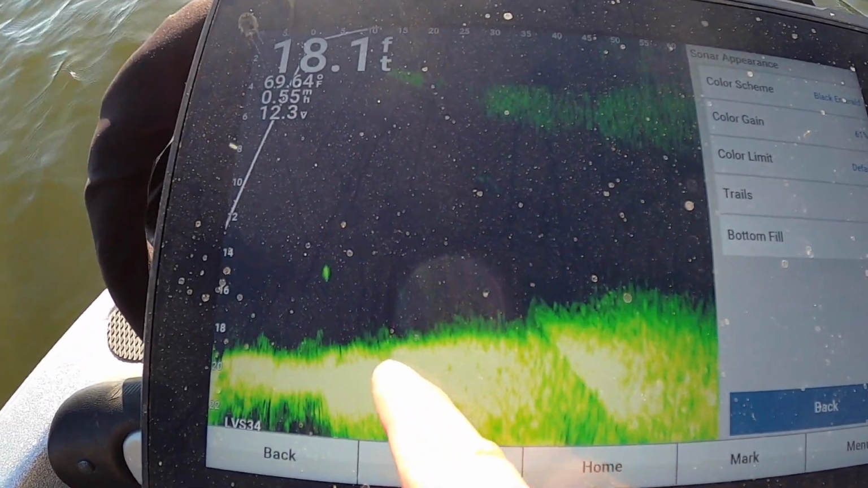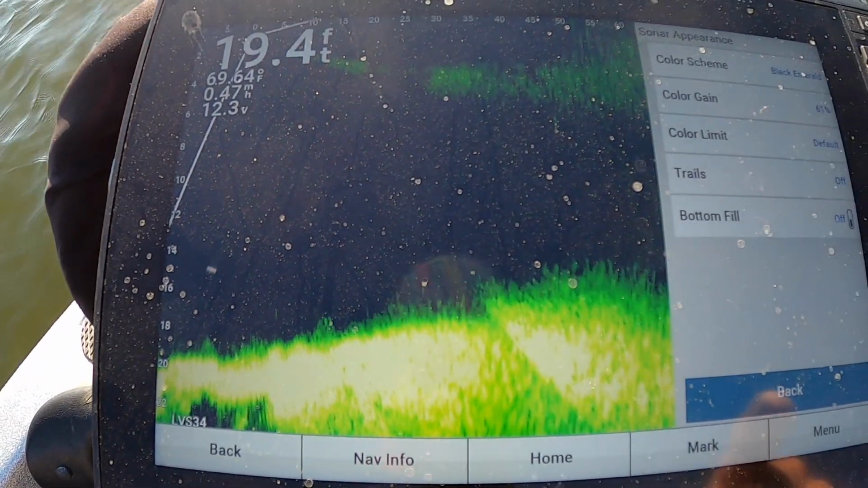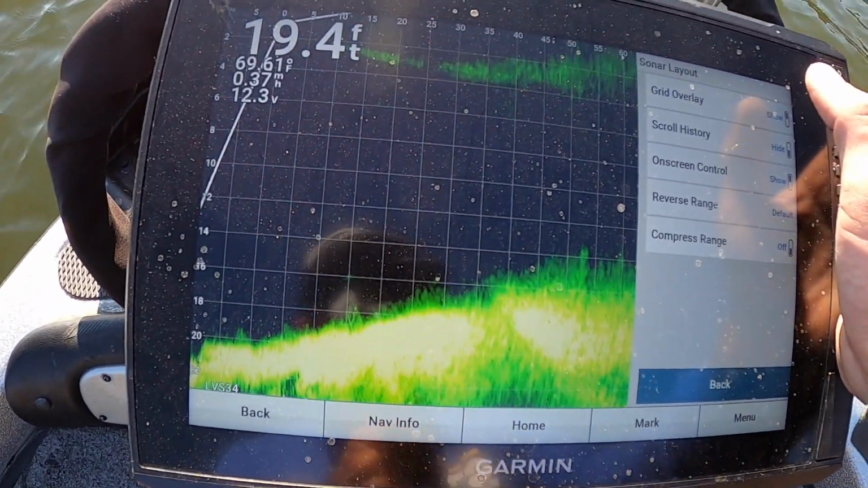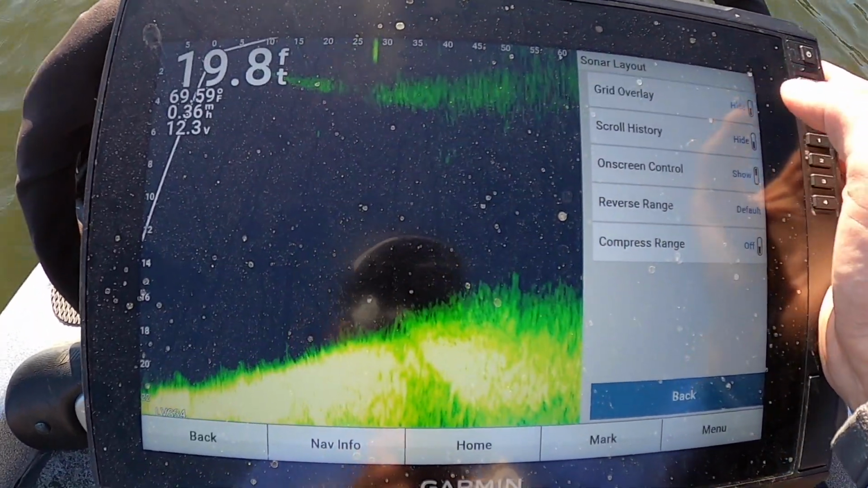If you have a fish that's moving on the bottom, you're going to see the little blob kind of going across. So I feel like it's just kind of unnecessary. Then we have the layout here. If you want a grid, you can turn that on, help you kind of see where something's at exactly. I also leave that off.